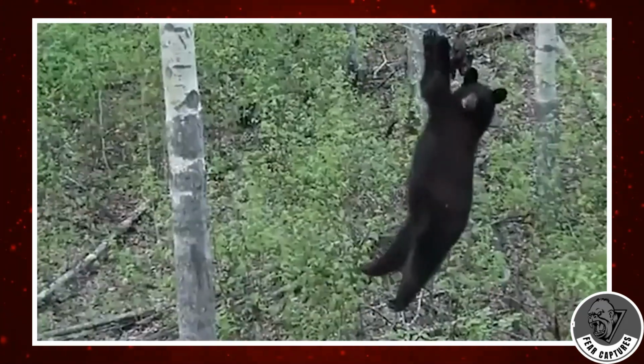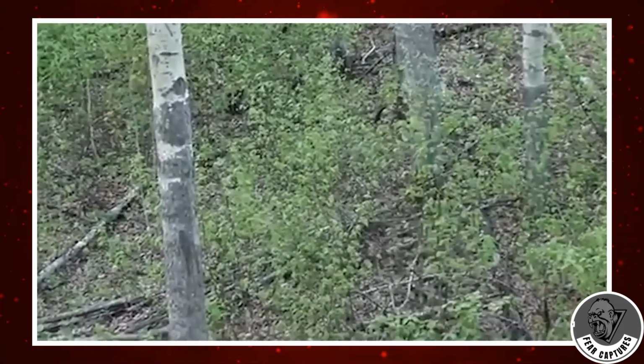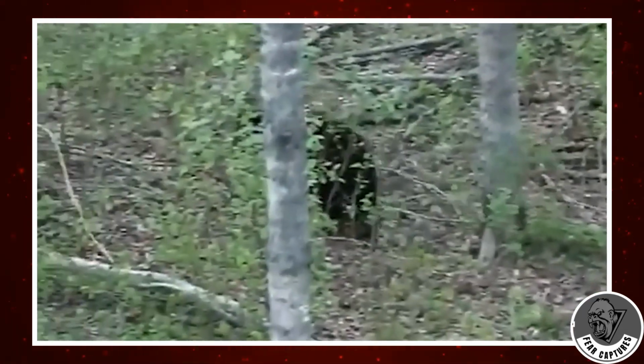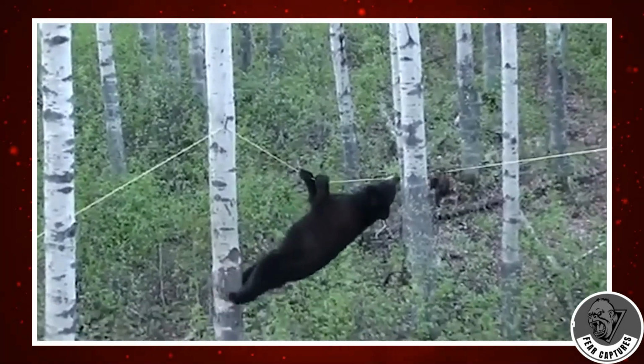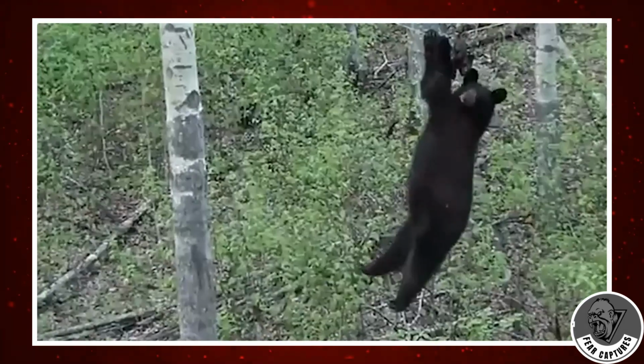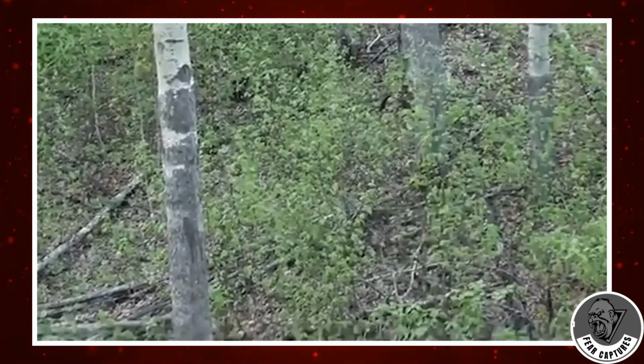The bear's all focused on the yummy meal, and just when it's about to grab it, it slips and falls back to the ground. I guess it'll take a breather before trying that stunt again. The good news is, I don't think anyone in their right mind would ever try to come between a bear and its food. This video is a perfect example of nature's incredible moments.